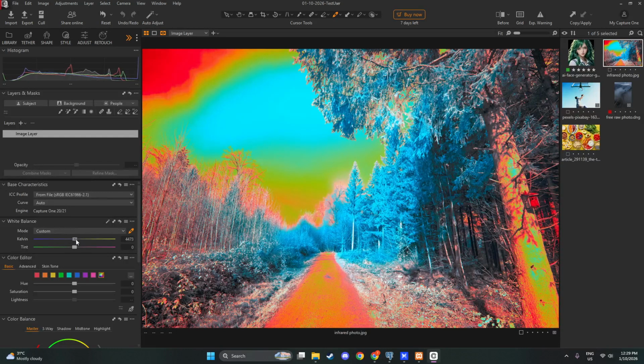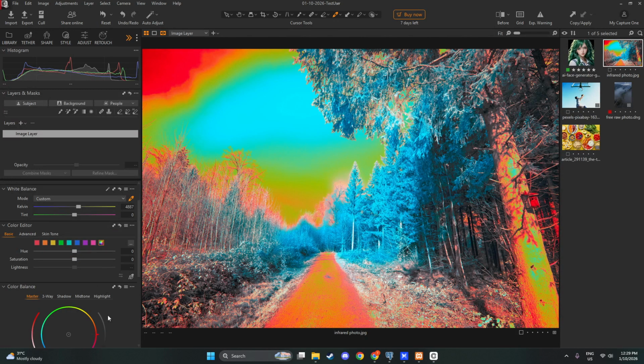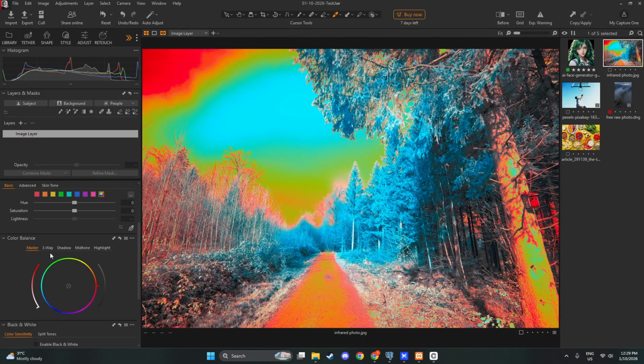With a solid white balance established, open the Color Balance tool to add creative mood. This tool lets you tint the shadows, midtones, and highlights independently using 3 color wheels. Keep adjustments subtle. A gentle, cool push in the shadows can enhance depth, while a slightly warm nudge in the highlights can add glow and contrast to the scene.